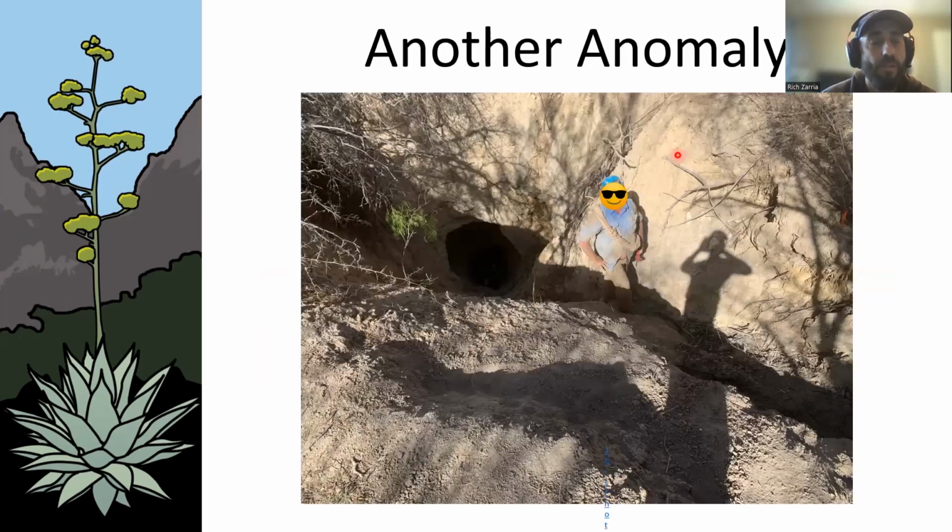And on the same project, we were checking LiDAR leads out in the desert, and I got a report and a picture from one of the teams that said, "Hey, we found something giant over here," but it wasn't one of our LiDAR leads.